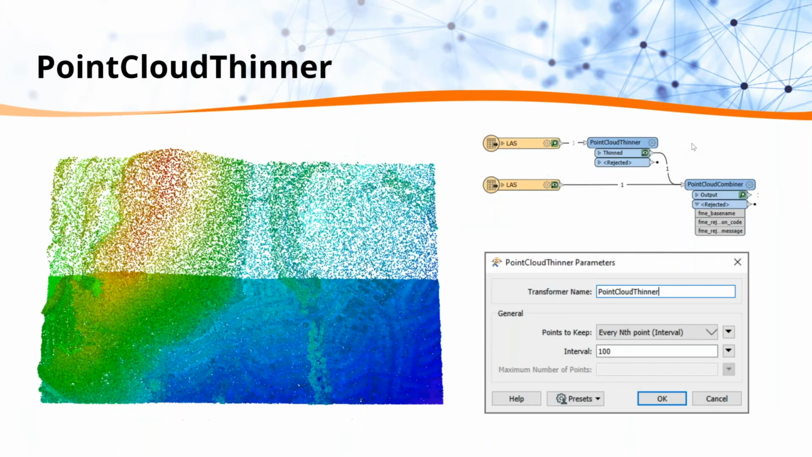For the point cloud thinner, this workflow piggybacks off the last one a little bit. All I did was add a point cloud thinner before the combiner. What this does is reduce data volume by identifying a set or interval of points to keep, and then it discards the rest. I chose an interval of 100 here. It's pretty drastic, but this way you can see the results and what it's doing.